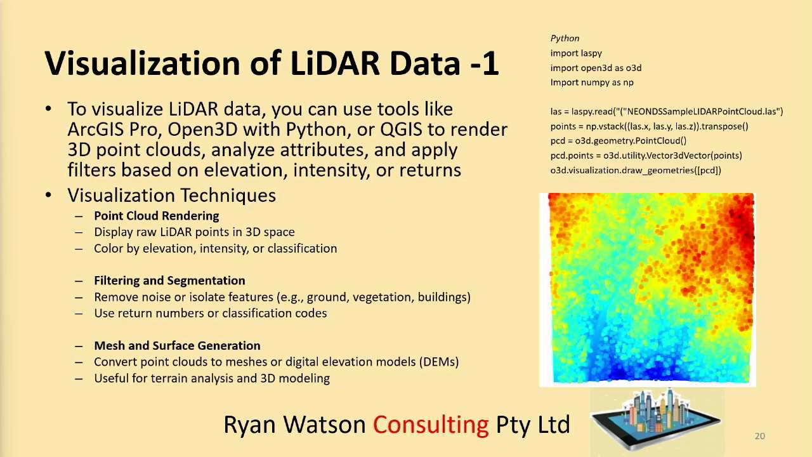Okay, just going into our work to show that we've done some hands-on work with Python visualization of LiDAR data. To visualise LiDAR data, you can use tools like ArcGIS Pro, Open3D with Python, or QGIS to render 3D point clouds, analyse attributes and apply filters based on elevation, intensity or returns. I've listed some visualisation techniques there. I've also listed some Python code, so if you run that code, you will get something that looks like that, if you've got the data that we've got.